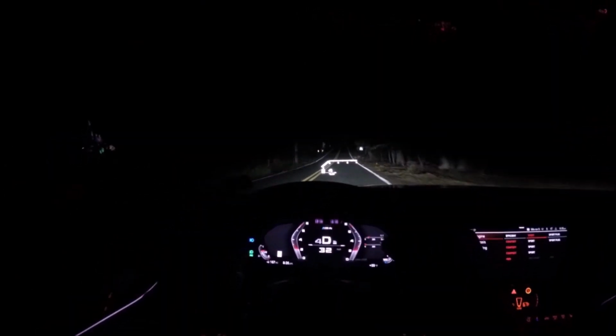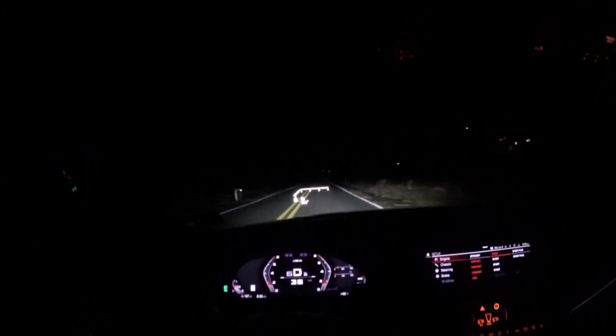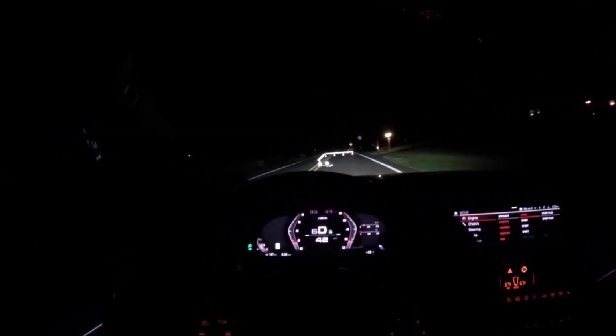And if we want to put high beams on, we can put on the high beams. I don't think the high beams are automatic. My M2, which was a 2016, had that automatic high beam option, and it was phenomenal. It was fantastic.